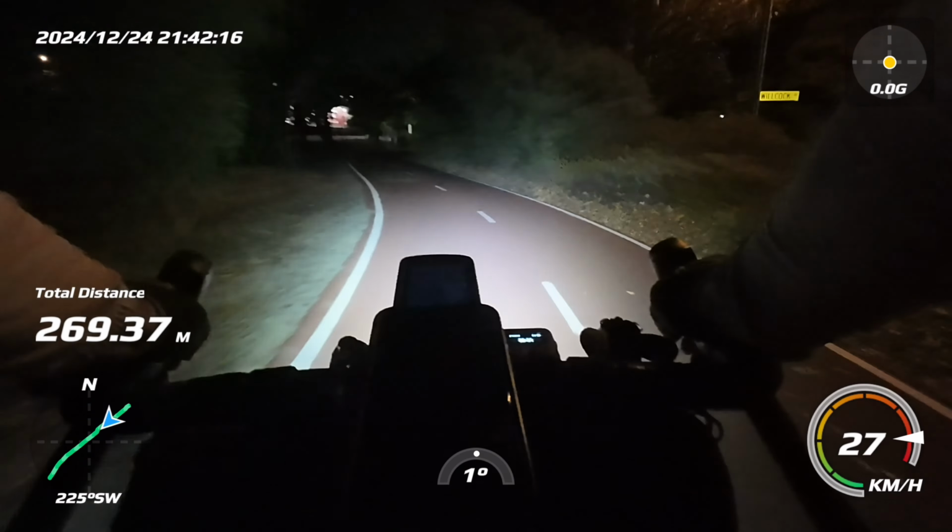But the wind doesn't seem to be as bad at the moment through here. We shall see what it's like when we get closer to Fremantle. Maybe we'll be lucky and it had died down. Well, you can always hope. We shall see.